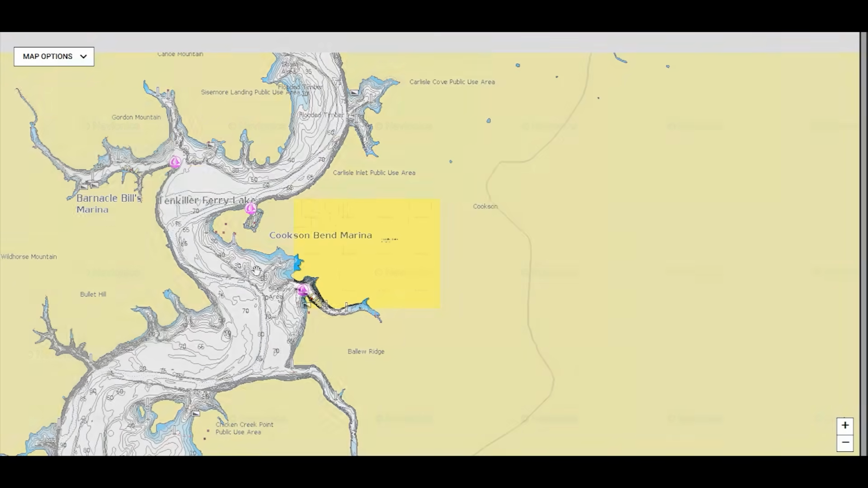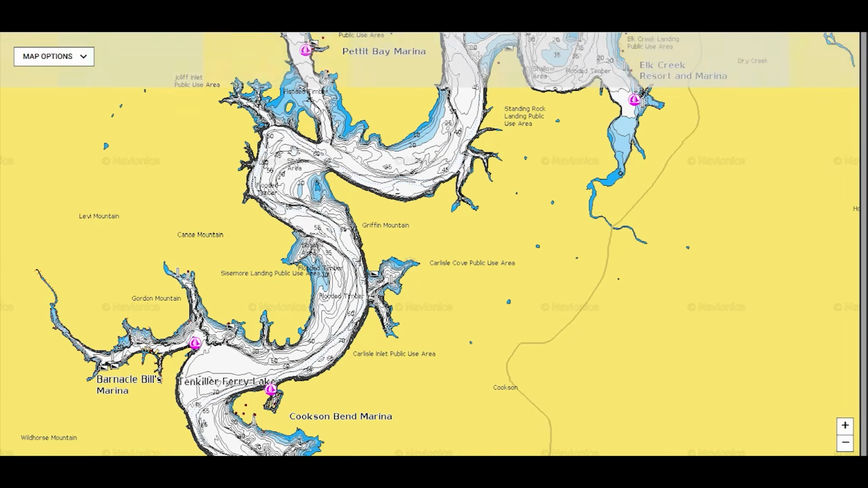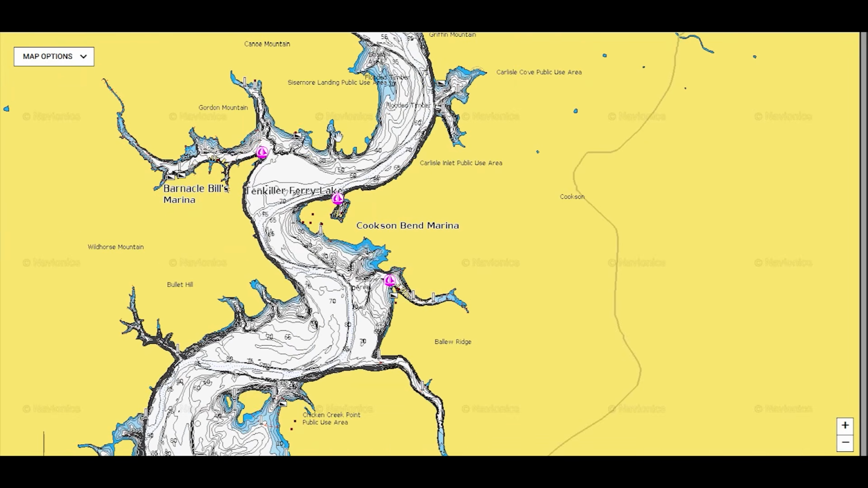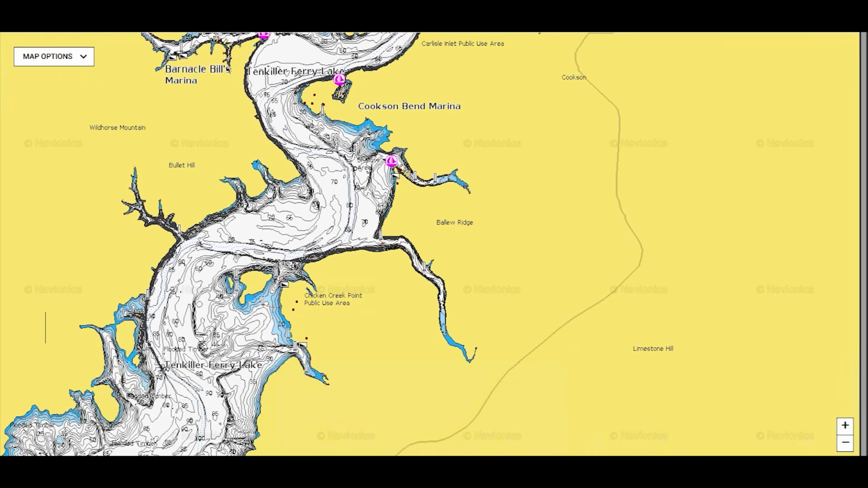They can. And this lake's particular because it's less structure. It's more point-oriented, which is your structure, but there's not many flats, drops, humps. As you get up here, you see a little more. So I just picked this lake to teach what to look for if there is less structure. Now it's time to graph.